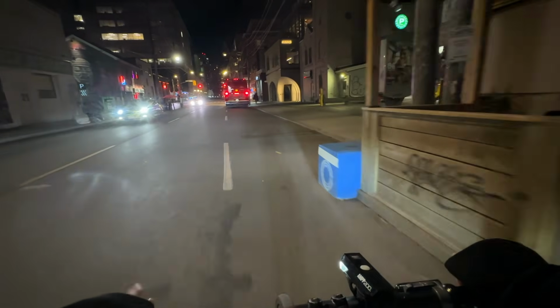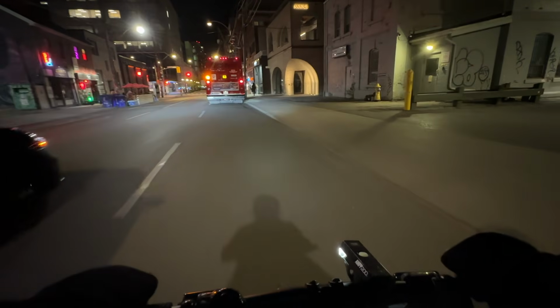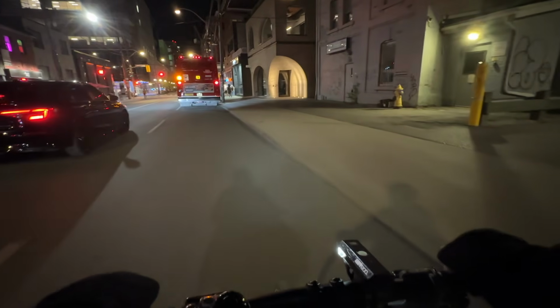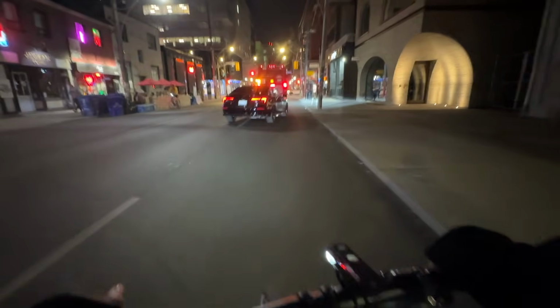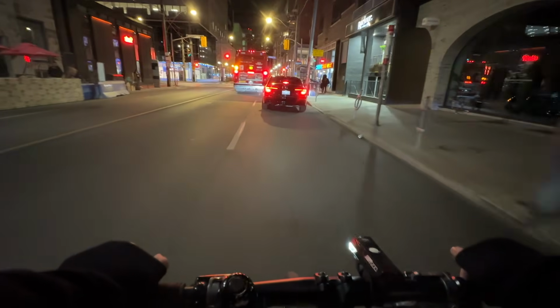This is all new road here from a year or two ago. A stupid car. Bus had a signal on. Why are you trying to stay on the left side shoulder?